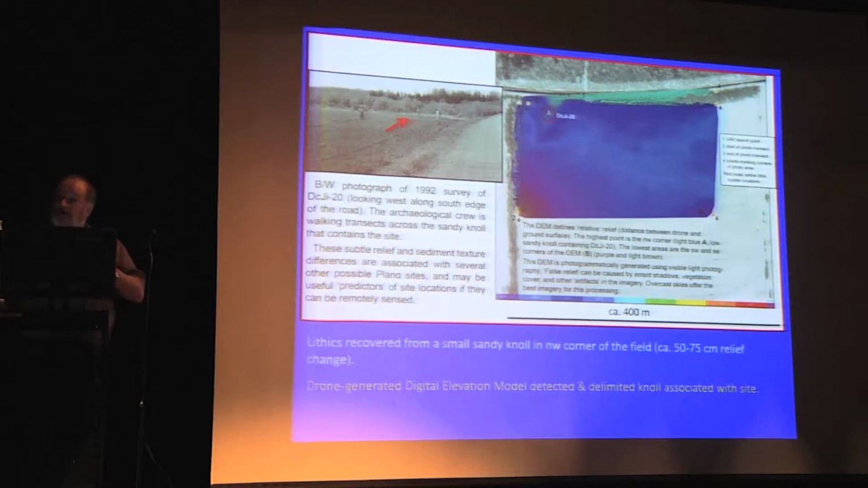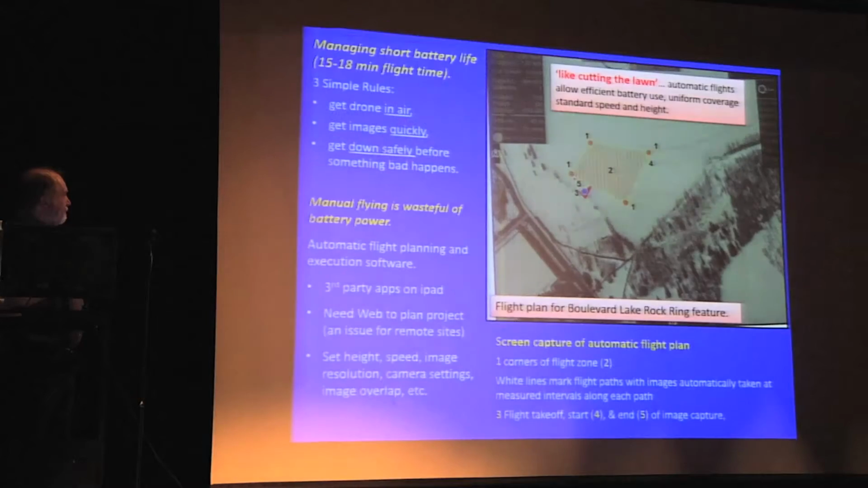When I walked across it, I could see the knoll. But I looked at any maps, any air photos, any satellite imagery. It's not there. Can't see it. Flew the drone over top, created an elevation model, and there's the knoll popping up. That subtle little bit of relief becomes visible using the drone.